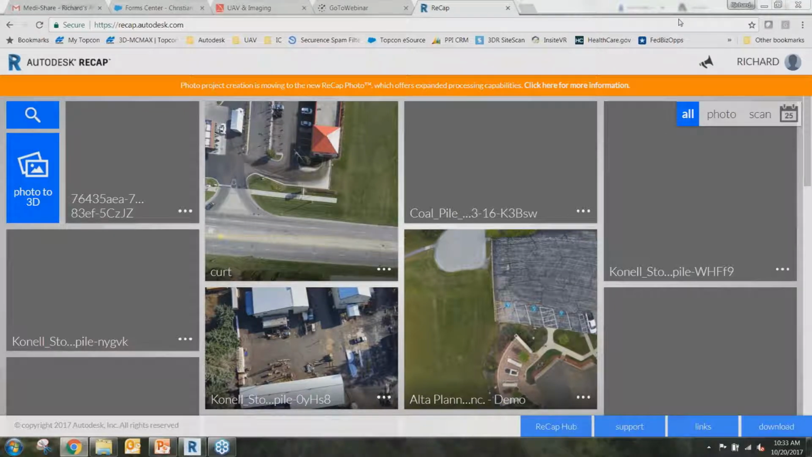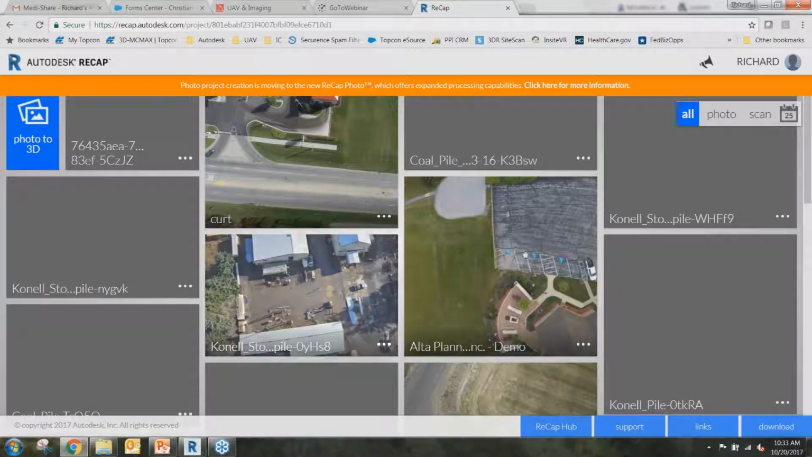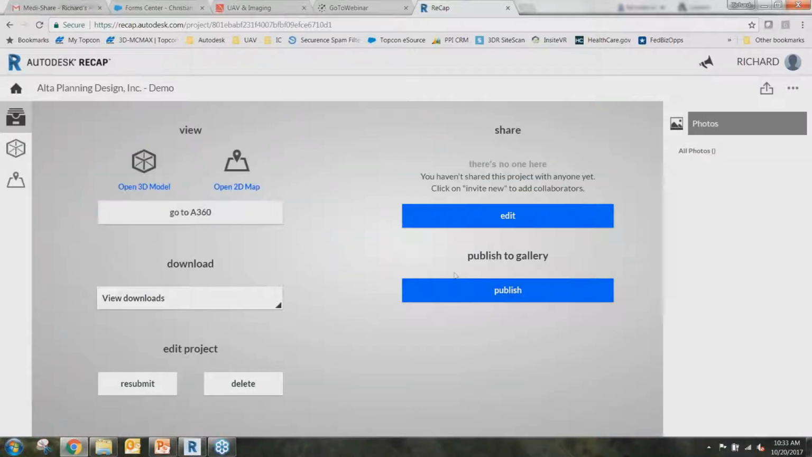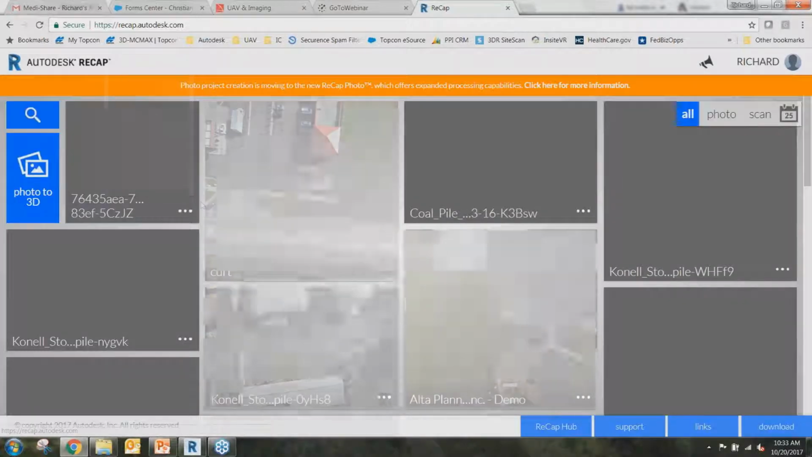So you can take a look at these, click on them. If you go to any one of these and click on it, it shows you, do you want to publish it? Do you want to edit it? Do you want to share it? Do you want to generate a 2D map, kind of like an ortho mosaic? Do you want to create a 3D point cloud model from the imagery? All that's within this menu, basically.